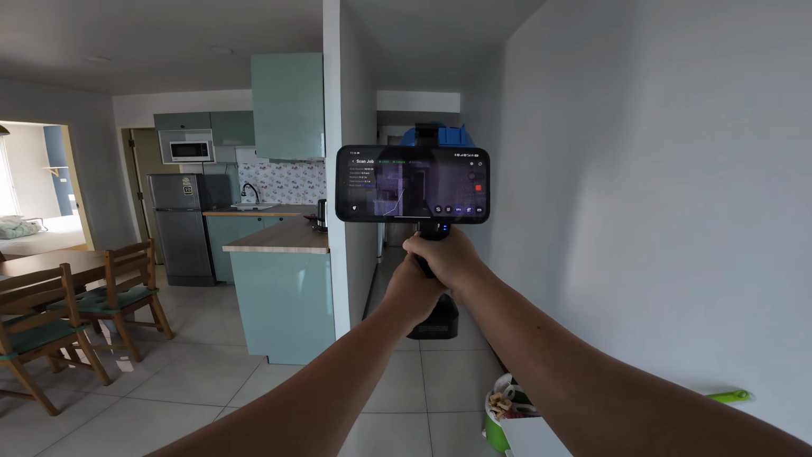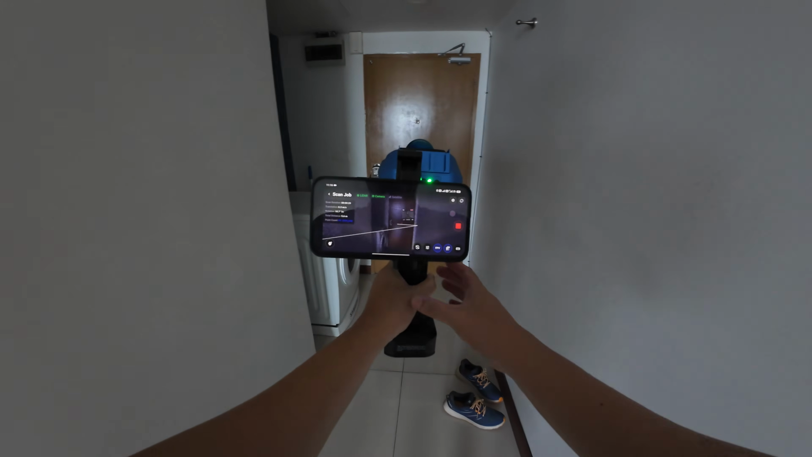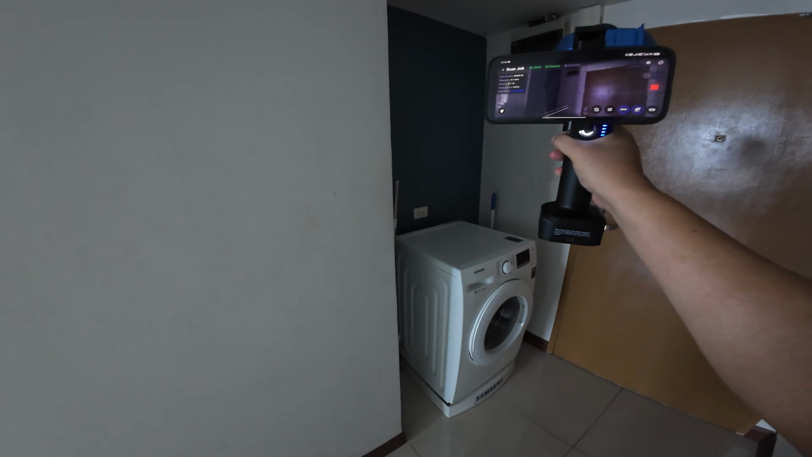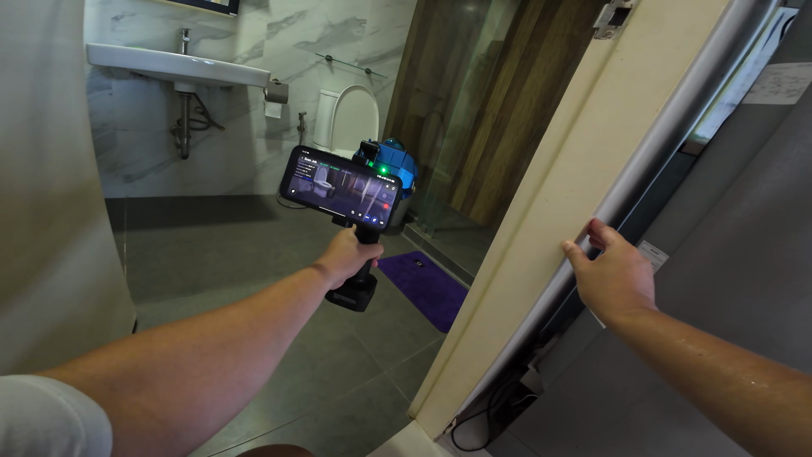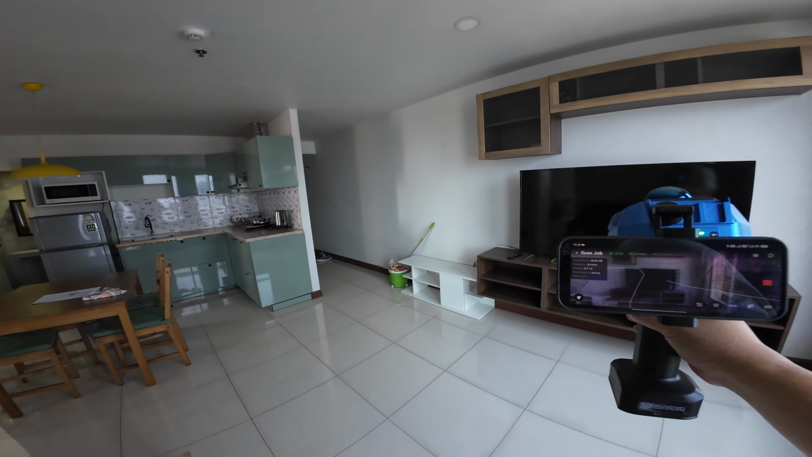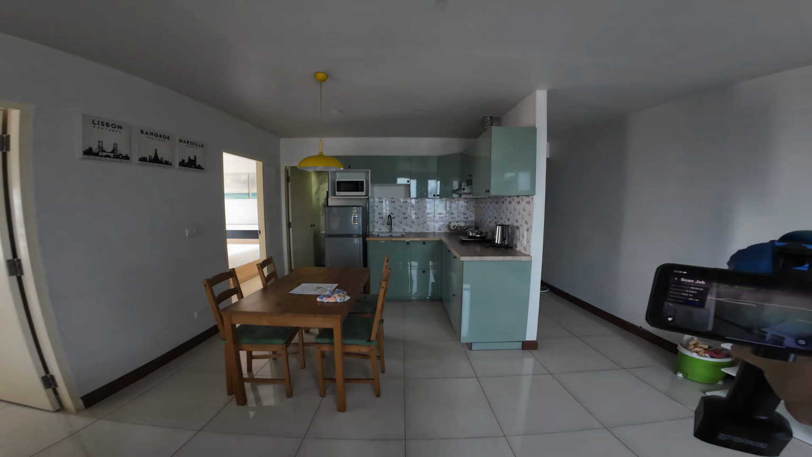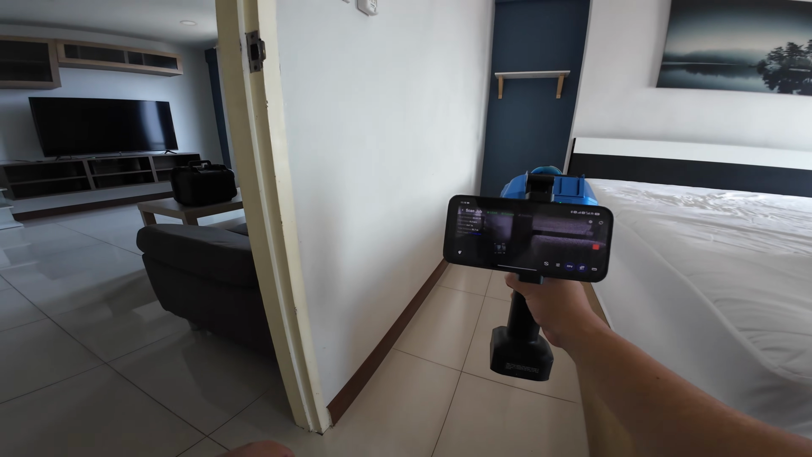I previously scanned this apartment with the SHARE S20. Now let's see if the Pocket 2 can handle this narrow space without drifting. I have repeated the same movement and walk at the same speed. Since my new tenant is moving in this afternoon, I still have some time to run the test.